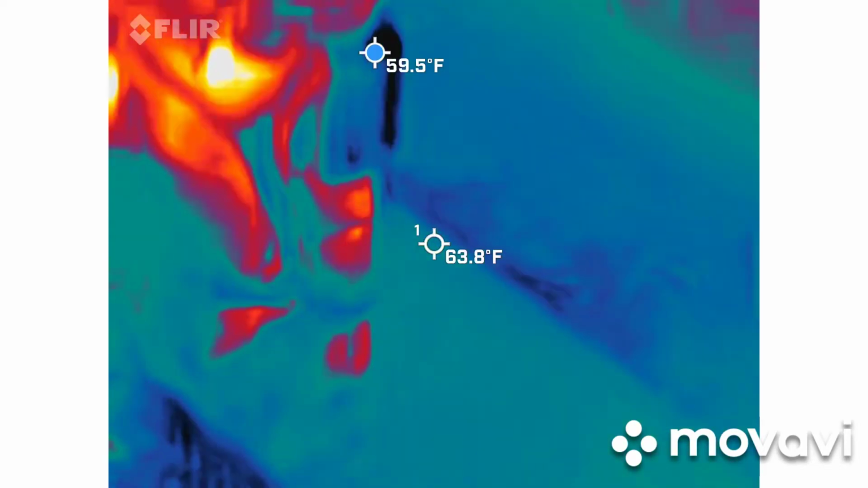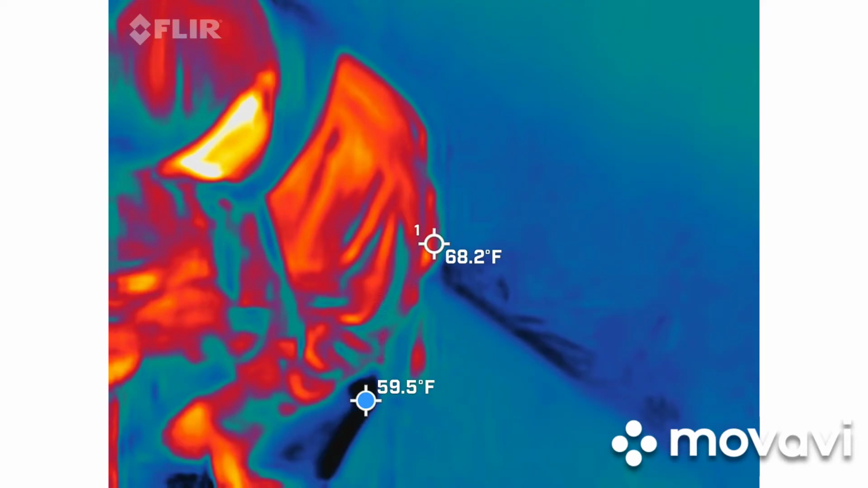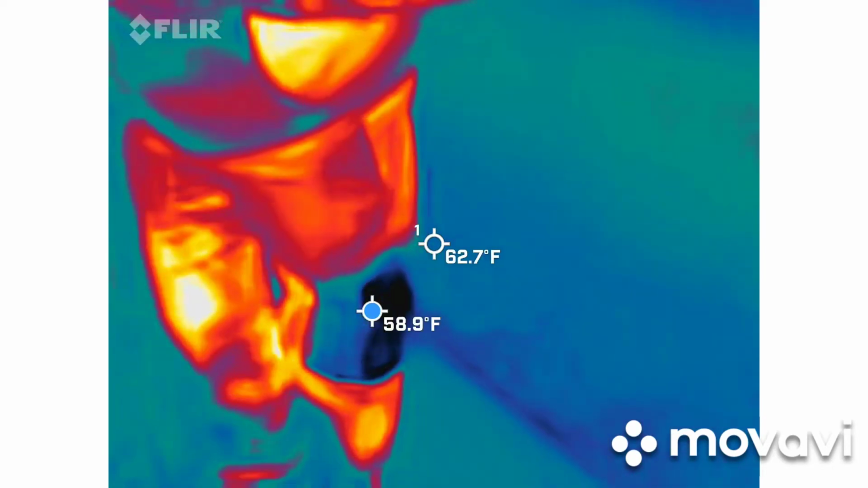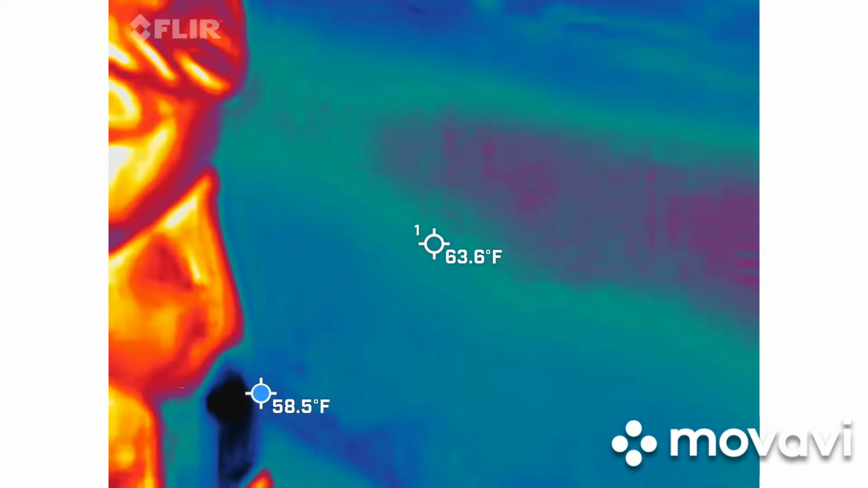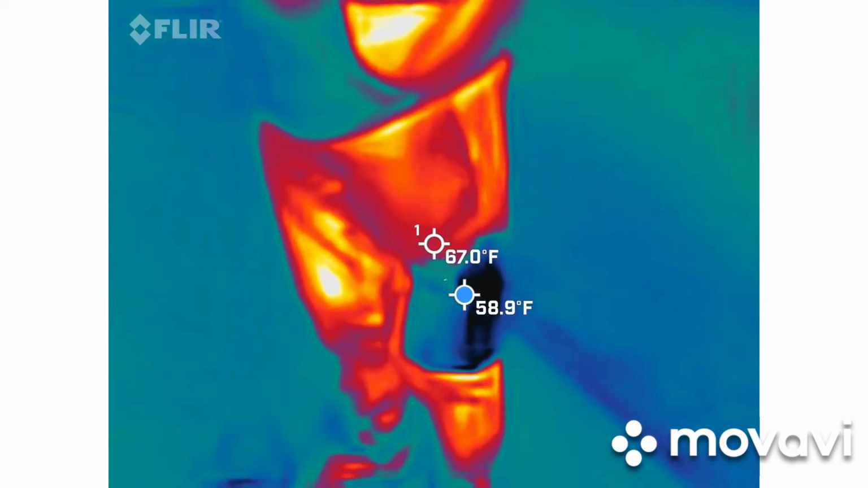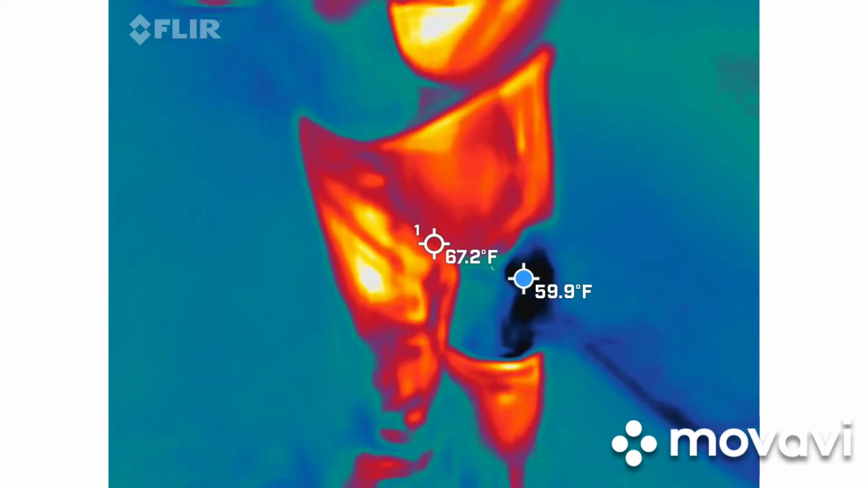Okay. Next up. He's already looking for cold salt. What do you have in your pocket, man? Water. Is that what it is? It's black. Yeah, it came out of the fridge tonight instead of out of the garage, so it's going to be a little colder than normal.